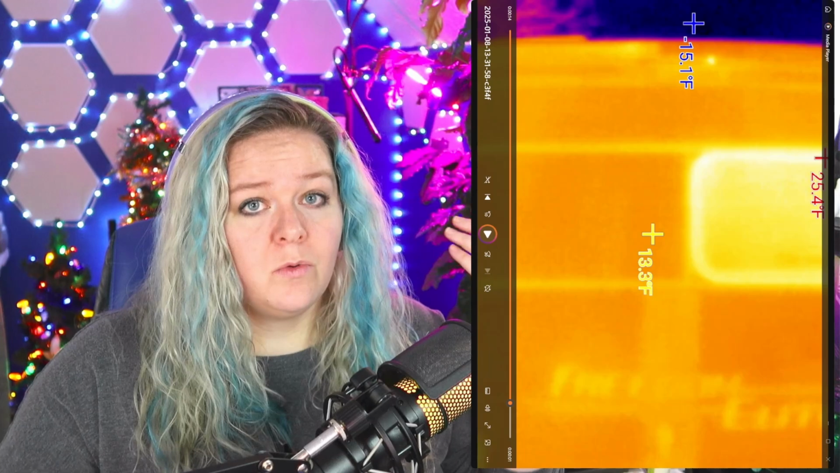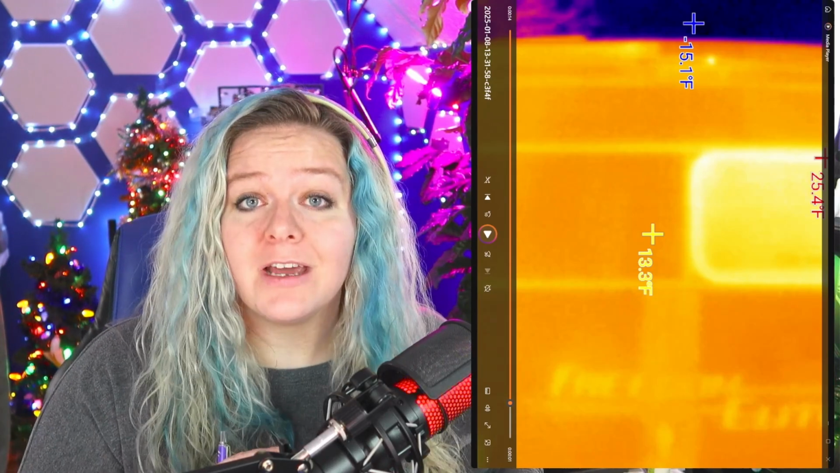So the first walkthrough had all of the window shades up. After I did those recordings, I closed all the window shades, waited 30 minutes, and then did another walkthrough to see how much just the window shades affected how those windows were losing heat. So I think it did get overall warmer inside the RV during that 30 minutes than it was for the first round of videos. So instead of comparing window temp to window temp, I'm comparing the difference between the window temp and the temperature right next to it, which means that I have to do math, but I'm going to do that for you because I care.